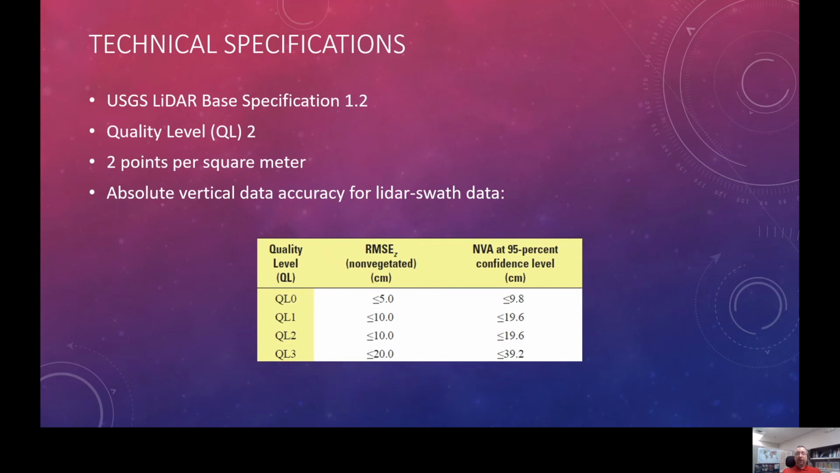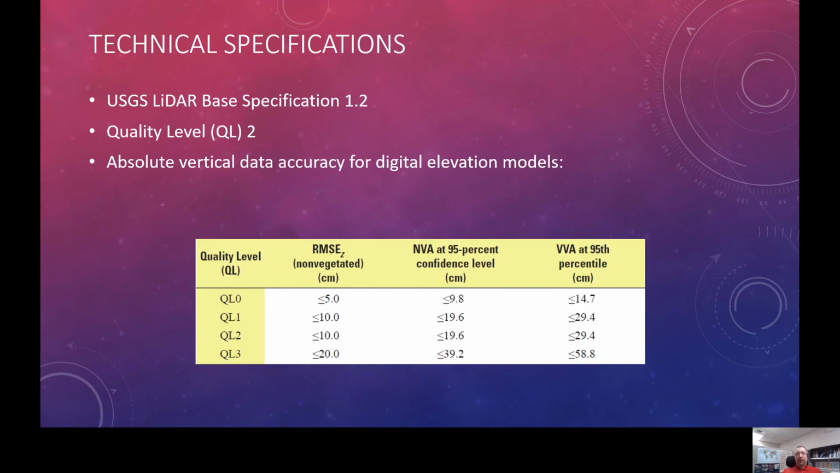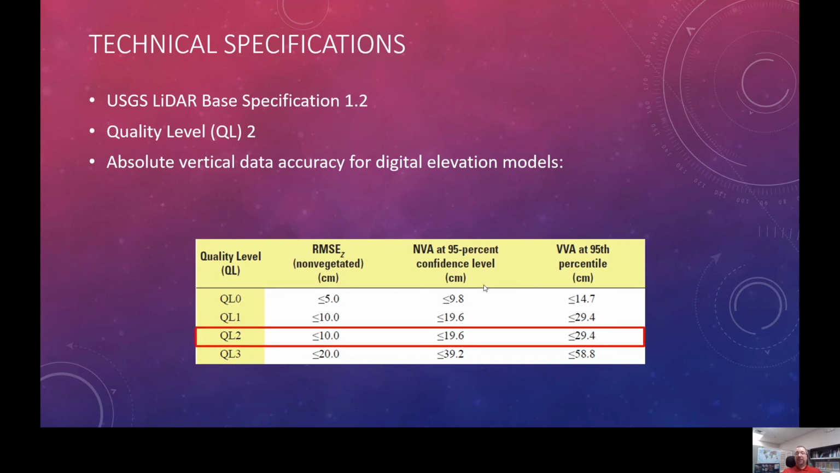For QL2, what we are looking for on this chart, as you can see, is 19.6 centimeters or better. All right, and then for the DEM data, we can also check that in terms of NVA, as well as vegetated vertical accuracy, VVA. Again, we are looking for 19.6 centimeters on NVA, and we are looking for 29.4 centimeters or better on DEMs for vegetated vertical accuracy.